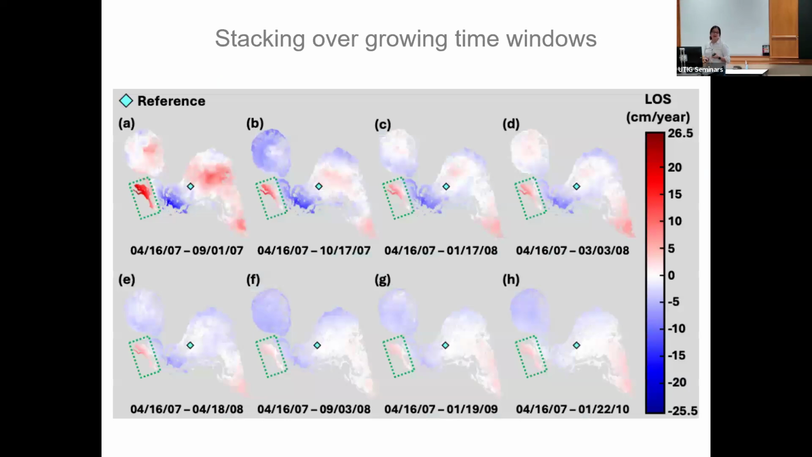Interestingly, by doing this growing time window stack, you get a snapshot of the cumulative deformation that happens over time. Within Varna island, again, this is a different scheme, so noise weights are different from our previous stack, but that fading signal on Varna remains the same.